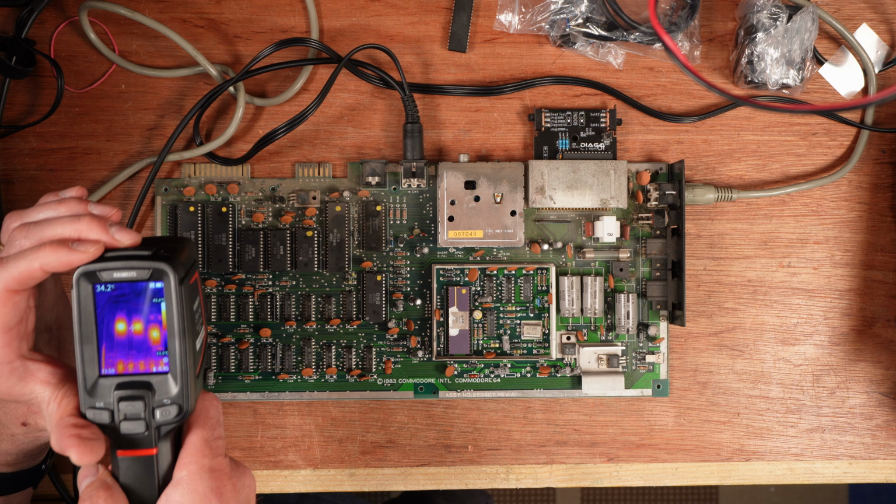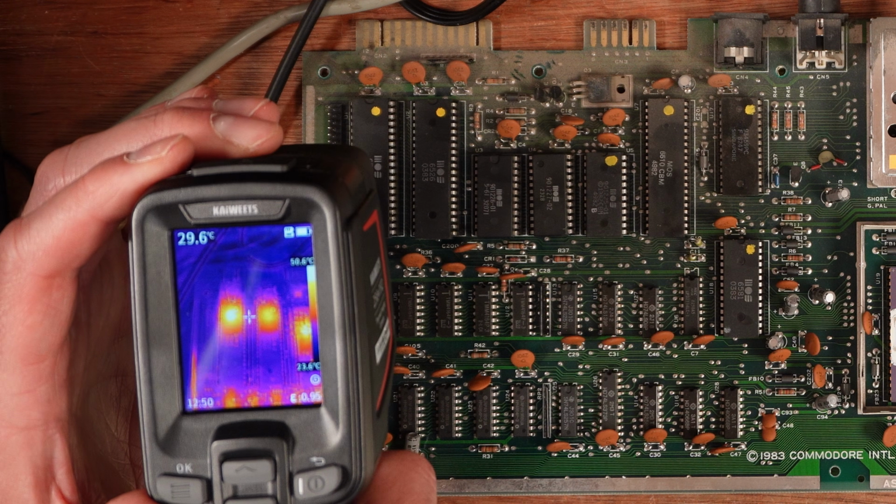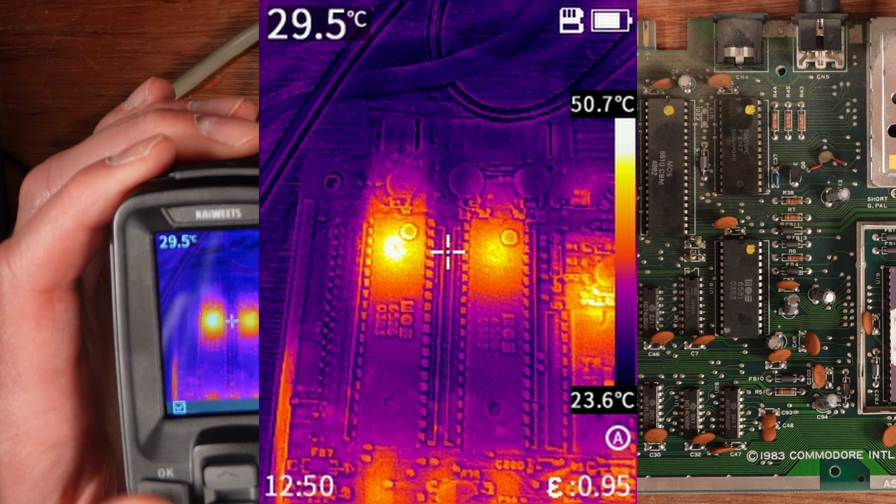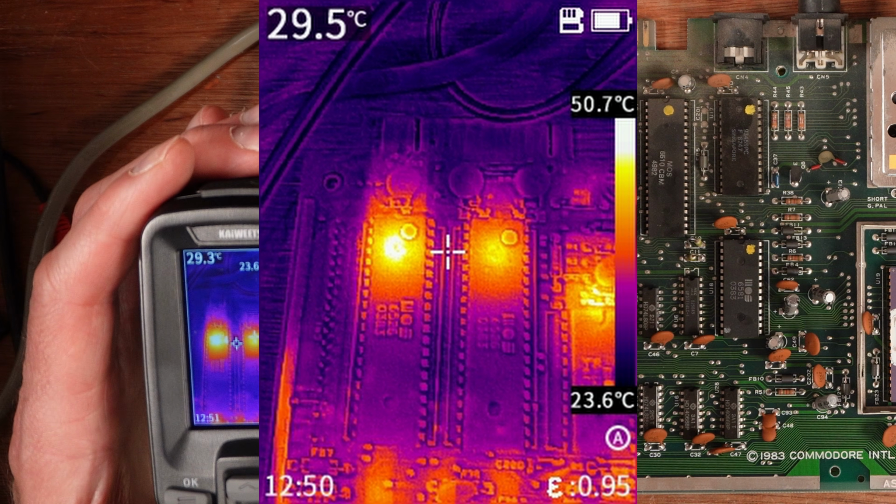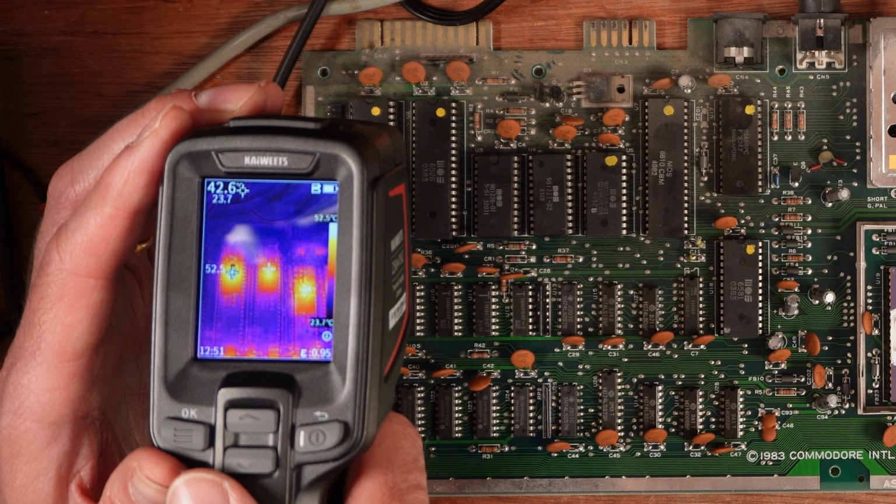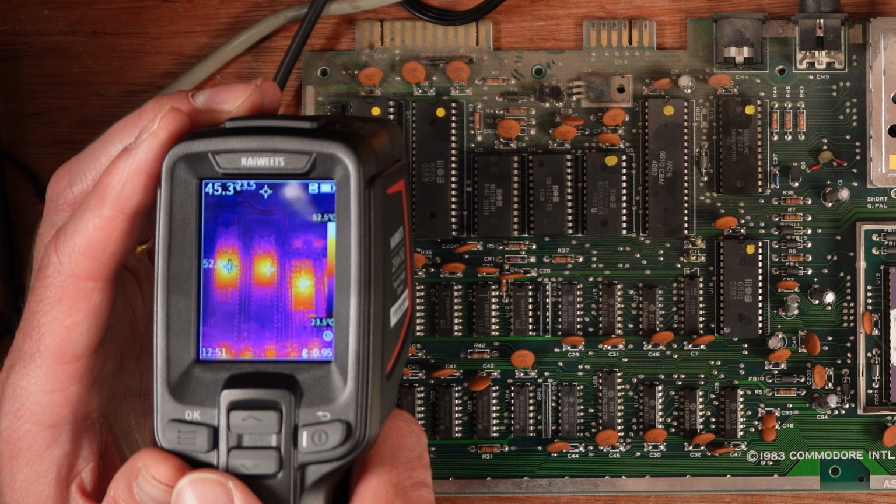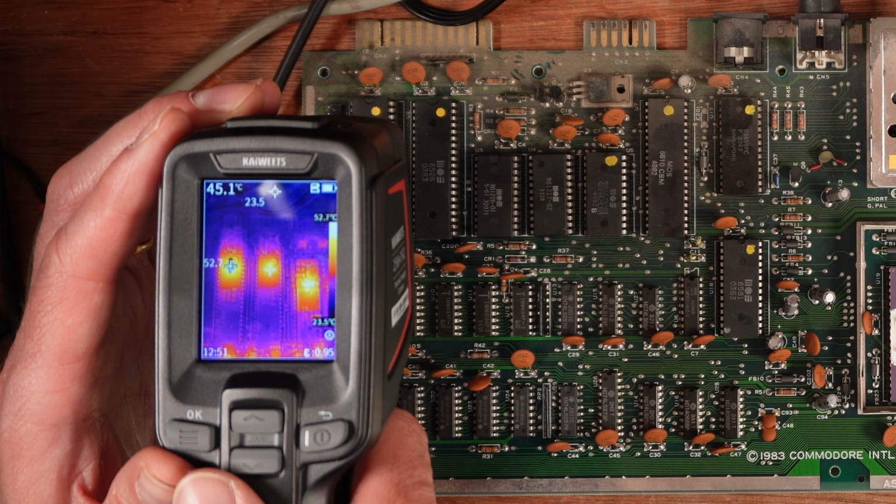But over here, there's something odd going on. So if I take an image of this to show you. Right, so the one on the right is 42 degrees and the one on the left is 52 degrees. So there's about a 10-degree difference between them.